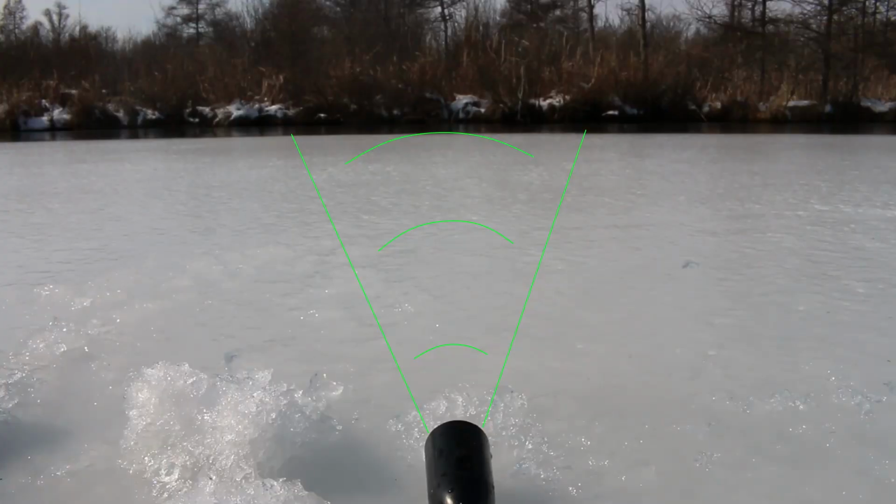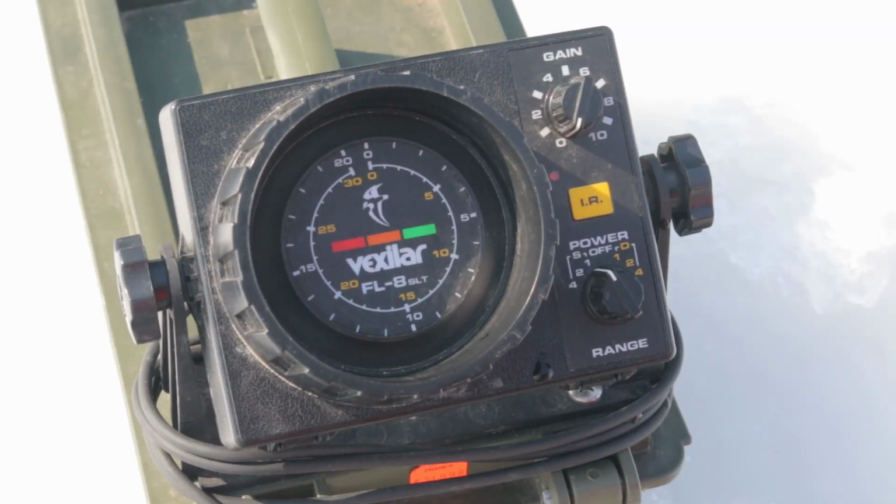You're going to be seeing, well, the deeper you are, the wider your coverage is going to be. This is a virtual representation of what it would be like underwater. So if I'm only in 3 feet of water, all I'm going to see is a couple feet radius beneath my hole. I'm not going to see 5 feet in either direction like I would if I was in 10 feet of water. In 20 feet of water, I might see 10 feet in either direction. So the deeper you are, the more coverage you're getting, and even though you might be marking fish, they might not be right beneath your hole.